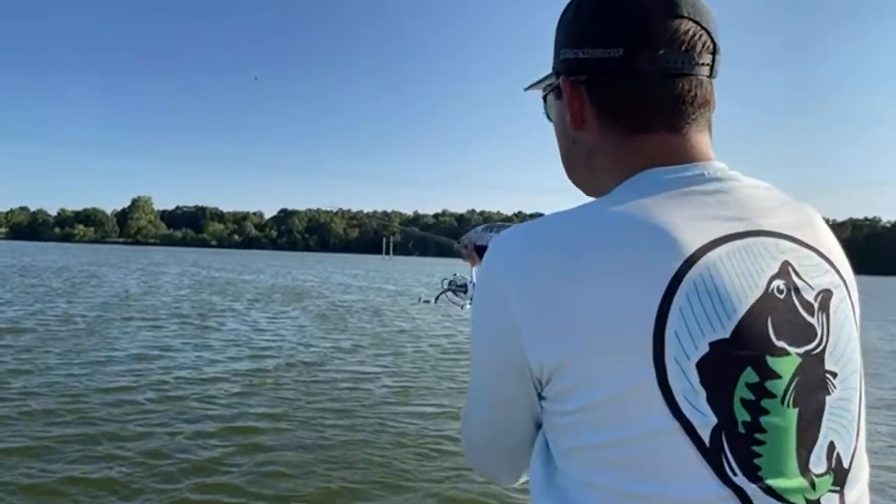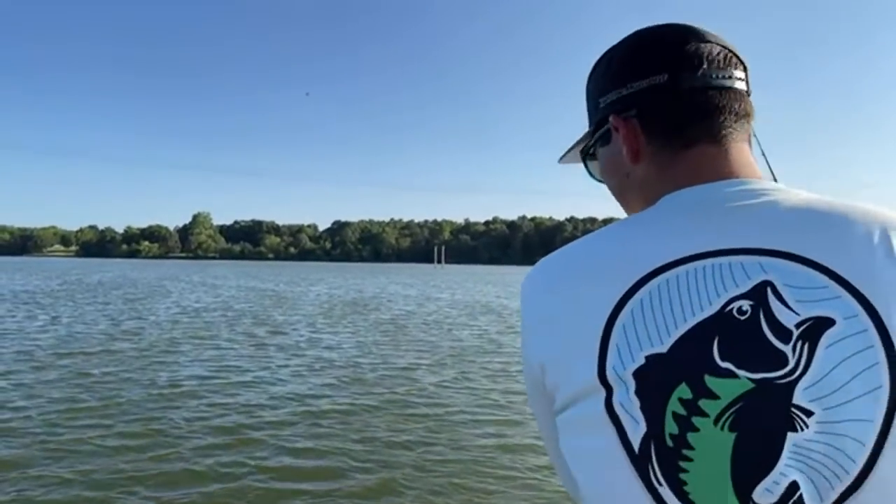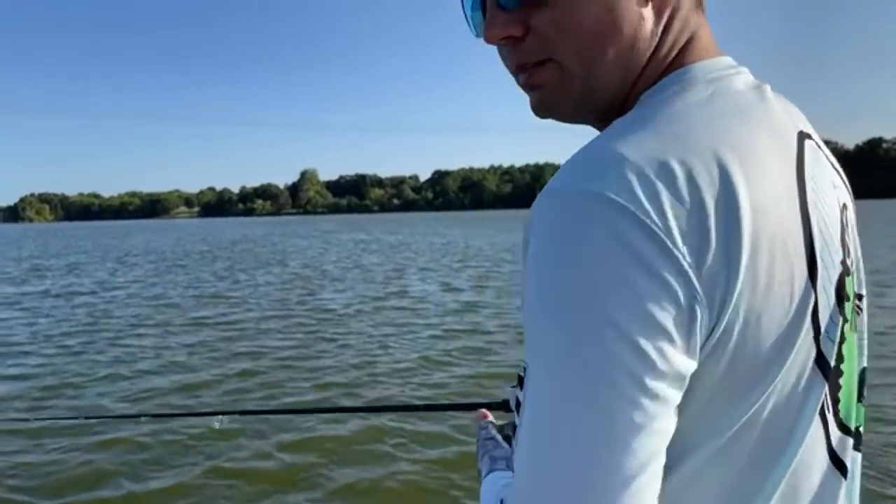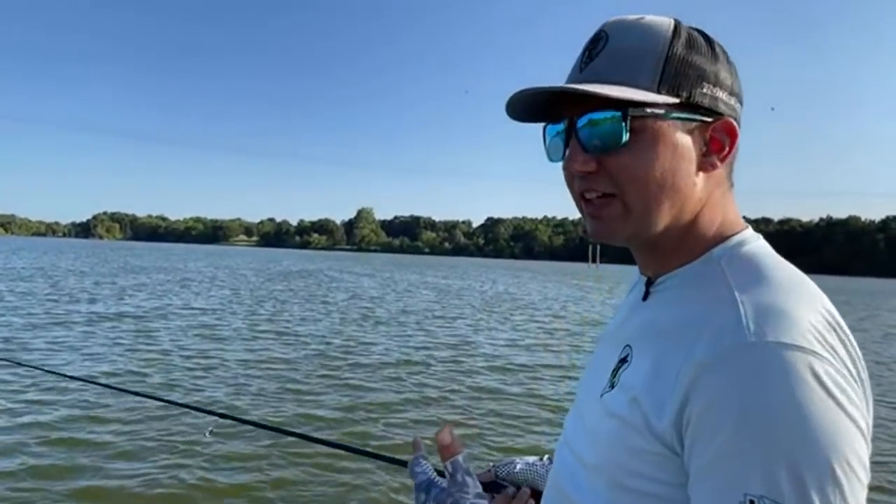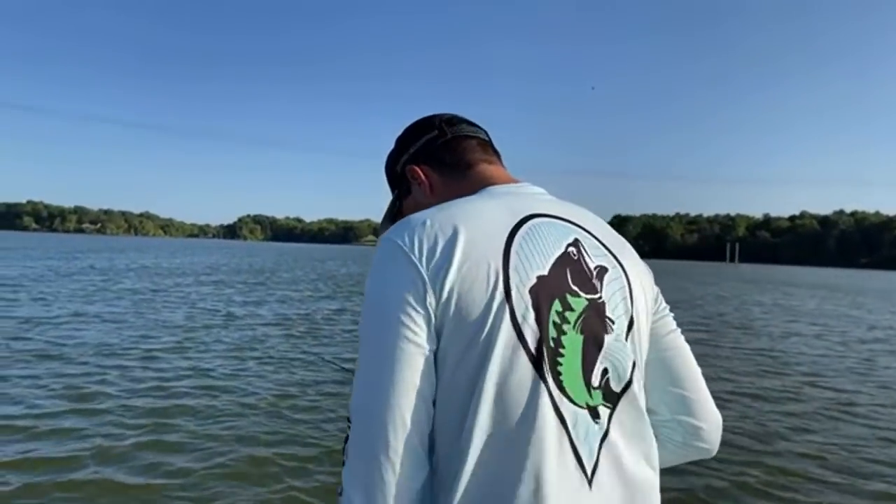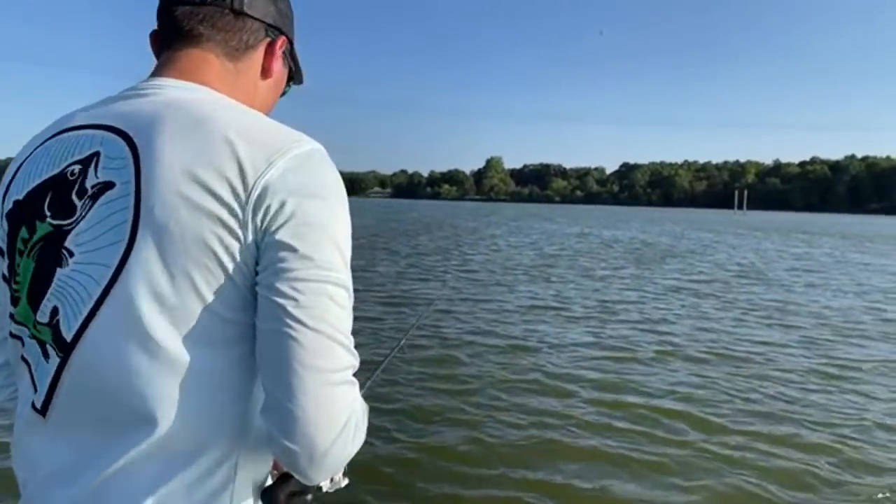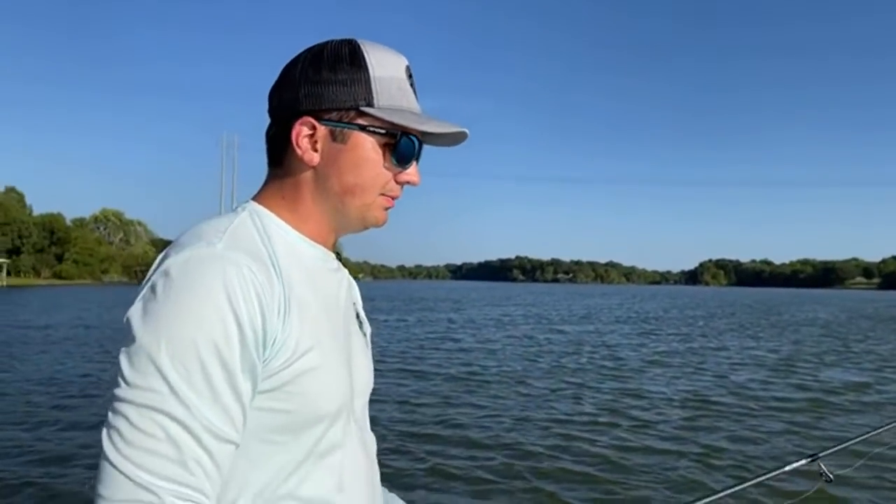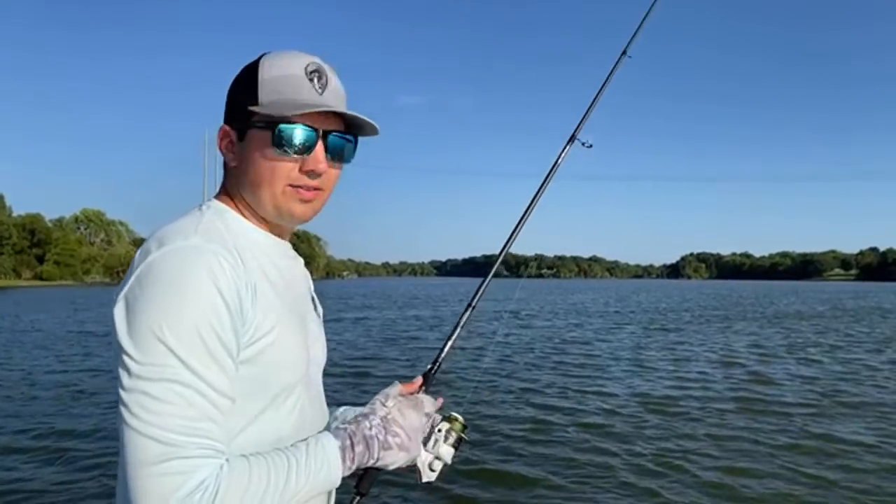If I feel like I'm in the zone, I'm gonna throw that thing up there. I'm gonna make 5, 6, 7 casts, maybe throw the shaky head a couple times, pick up a crankbait or a 10-inch worm, throw that a couple times. And if I don't get bit, I'm gonna move on, because we don't have that much time to fish today.